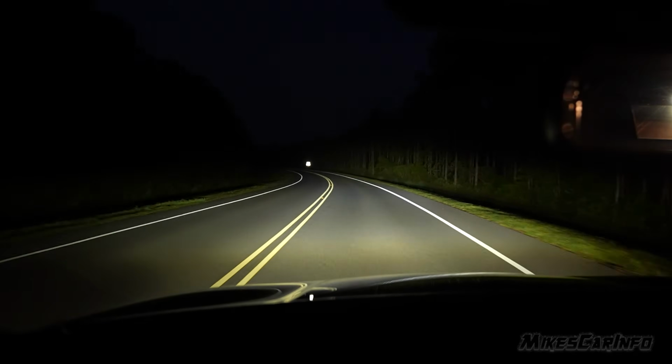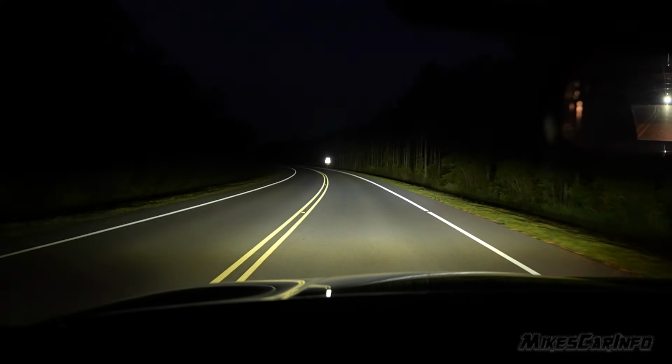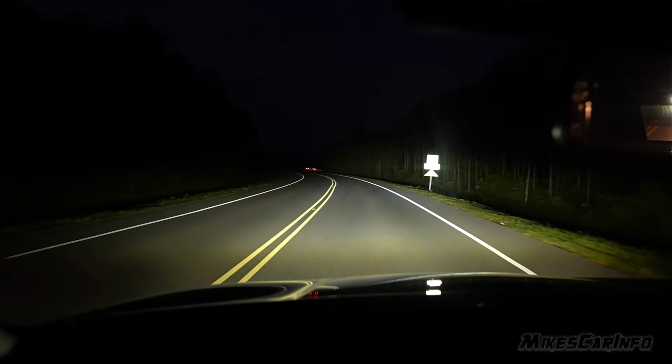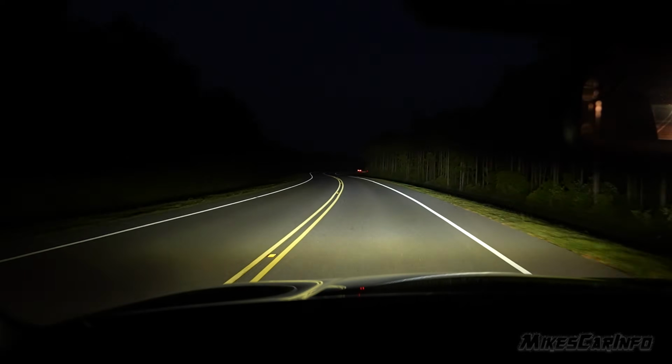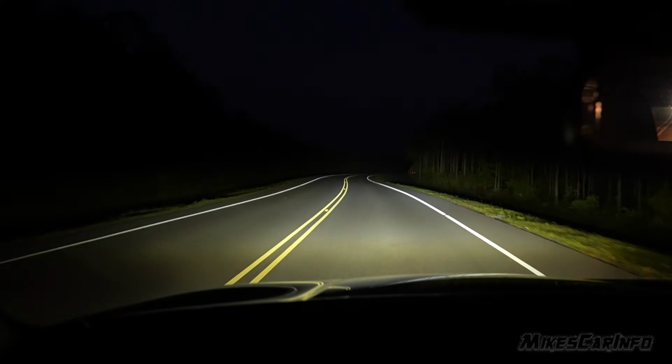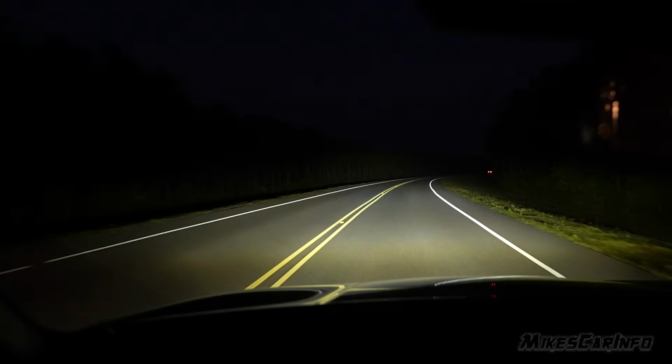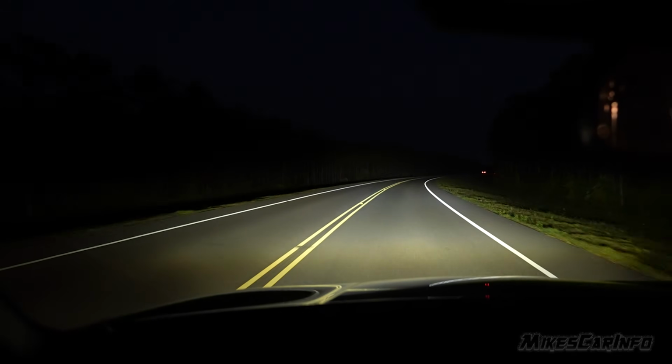These high beams are looking pretty good. The distance down the road is good. And the trees, the sides of the road are illuminated nicely. And the brightness is adequate. It's not super amazing brightness, but it is definitely adequate.